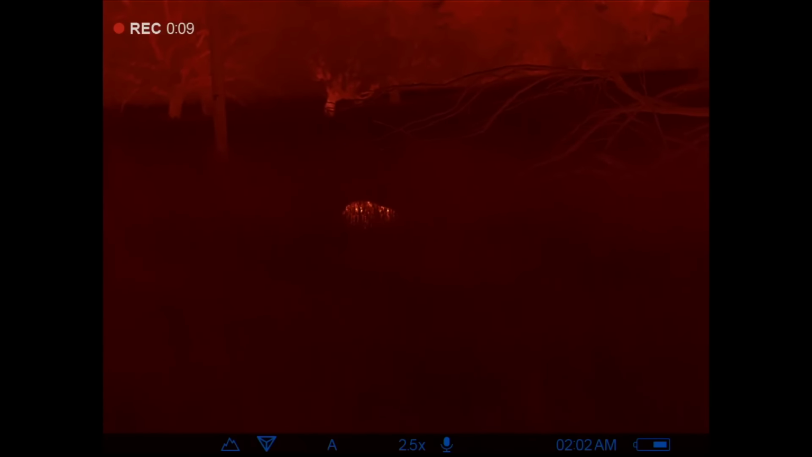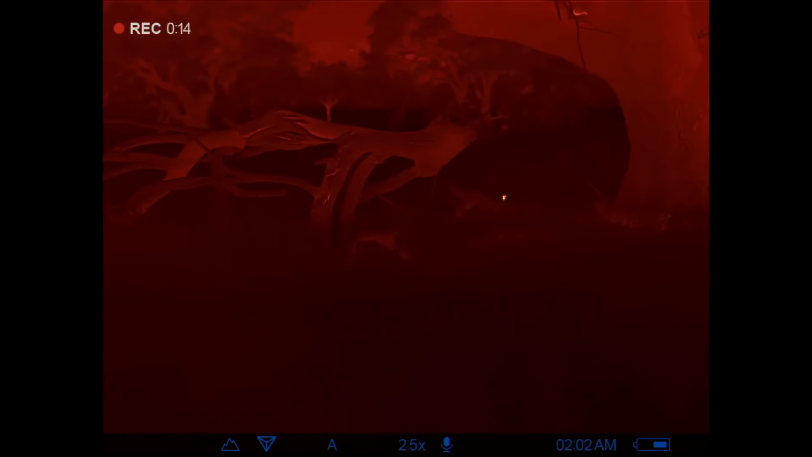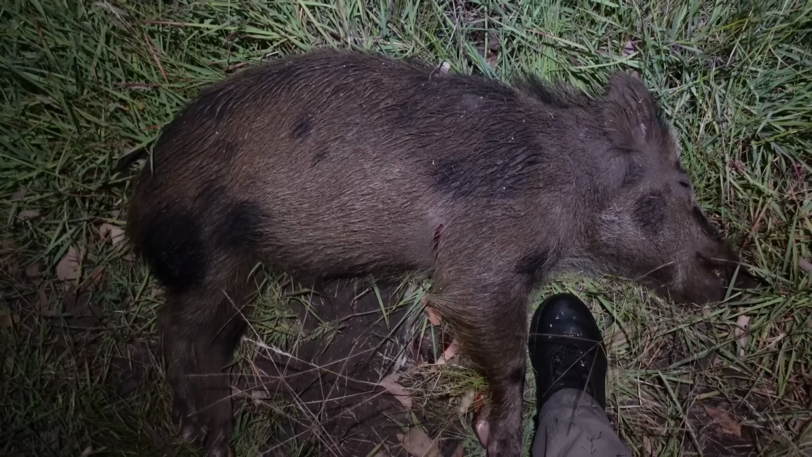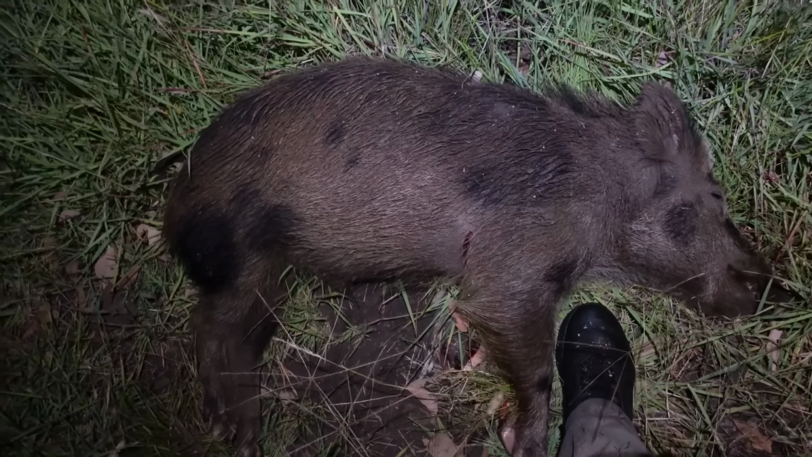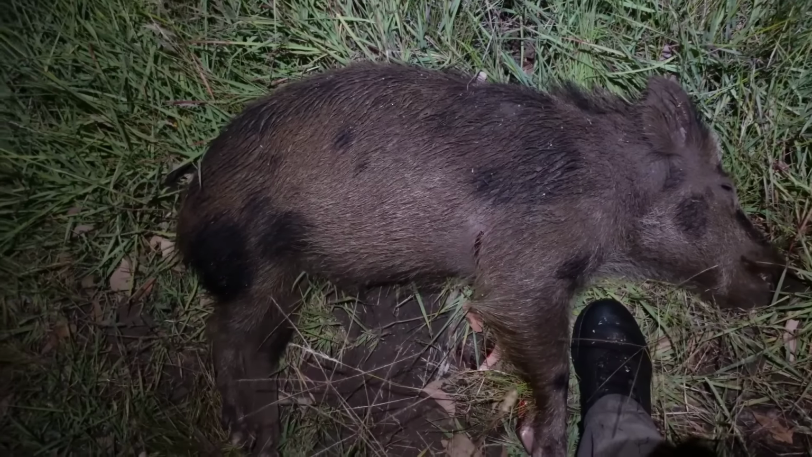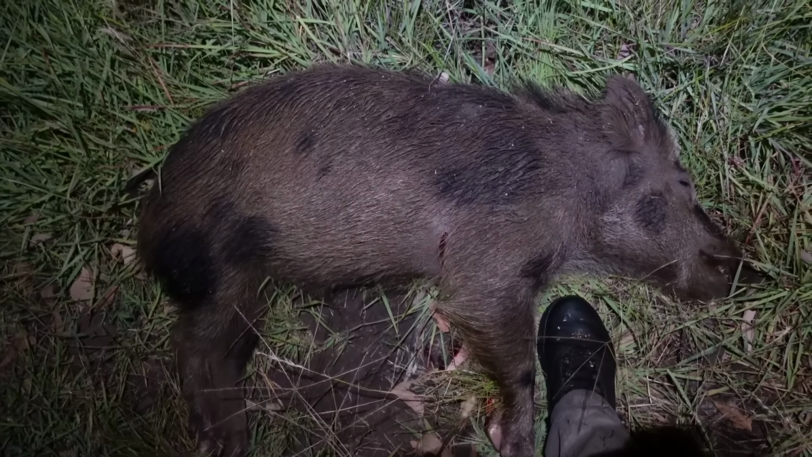One little pig in the grass there. I thought I saw 2. It's a rat. Don't know where the other one is. That's a good example of what thermal can do in long grass. I'll show you guys as I walk out of here what I was dealing with. It's super thick in here, but got the job done.